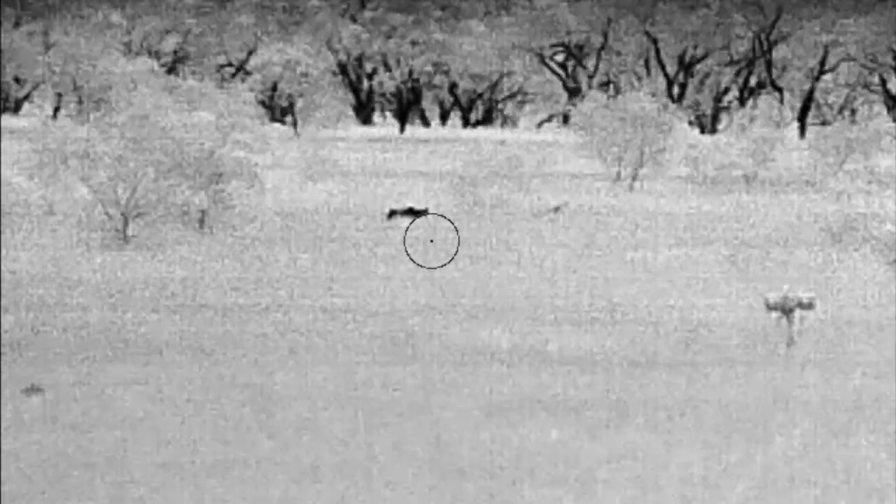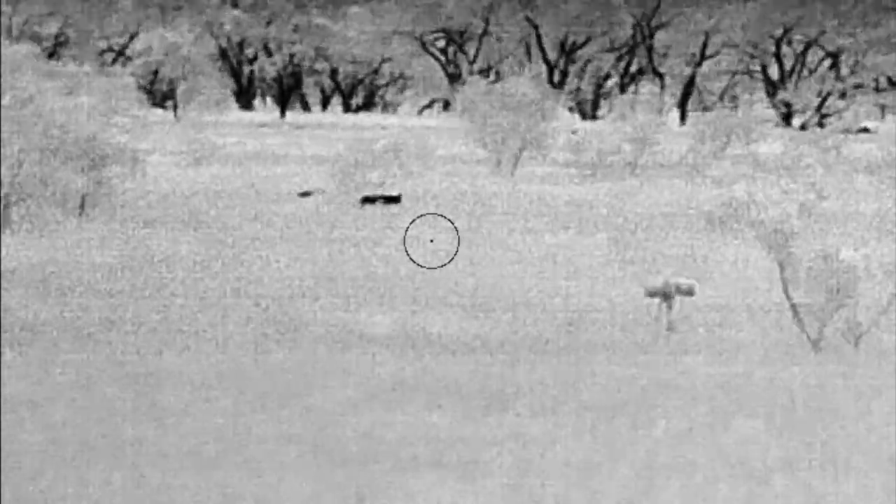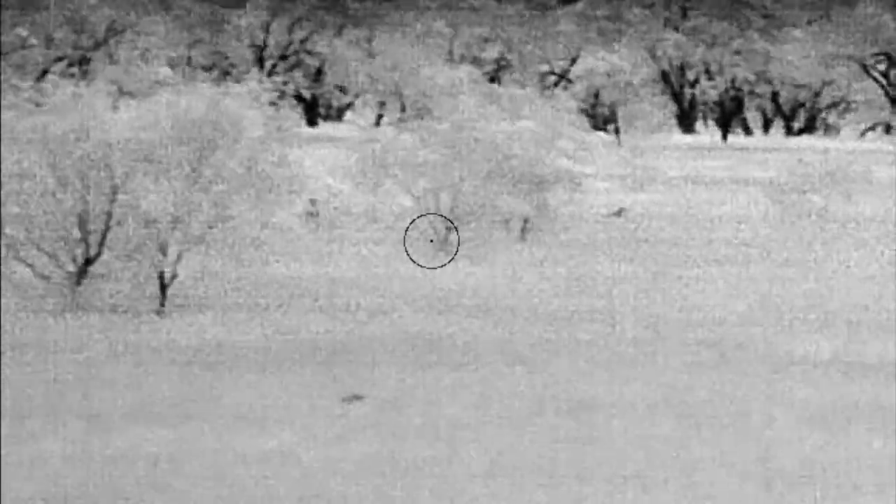10 minutes after sunset, this pair of coyotes were working one of the cattle trails. They didn't seem to be in a hurry, so I just waited for the second bigger one to walk out into the opening.